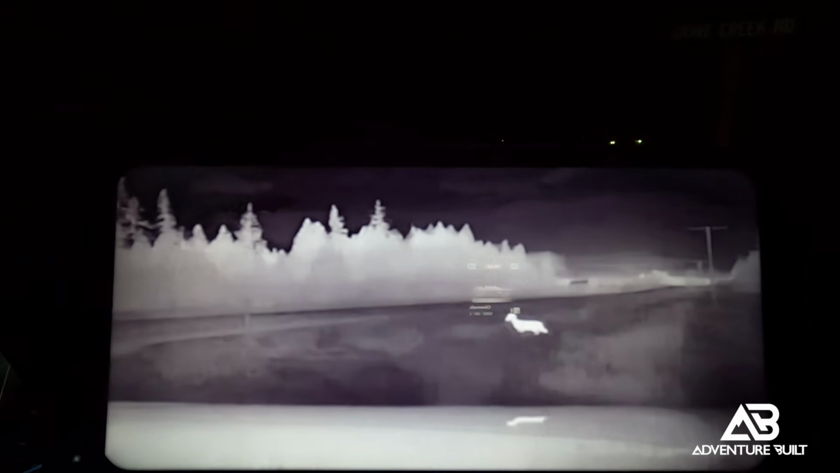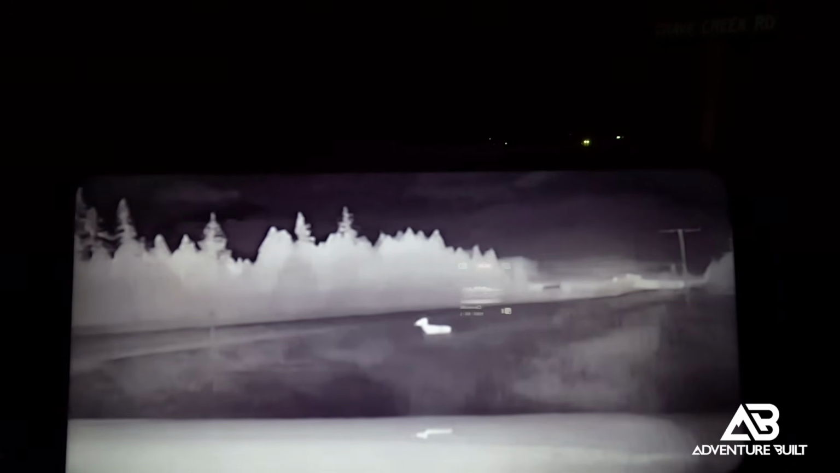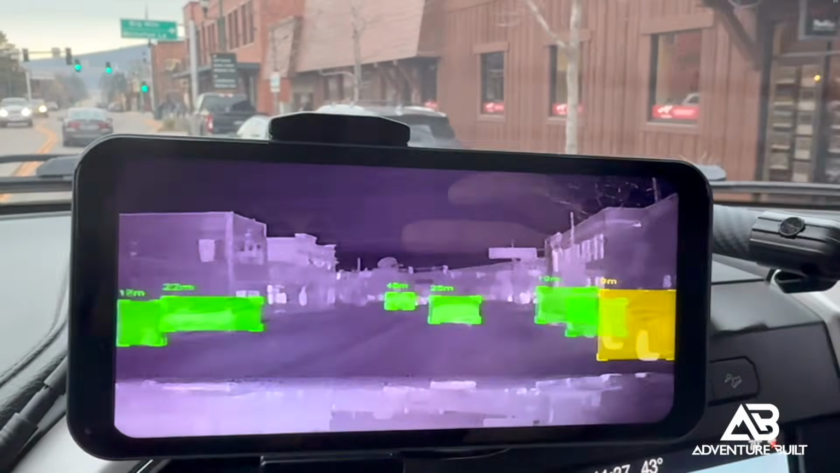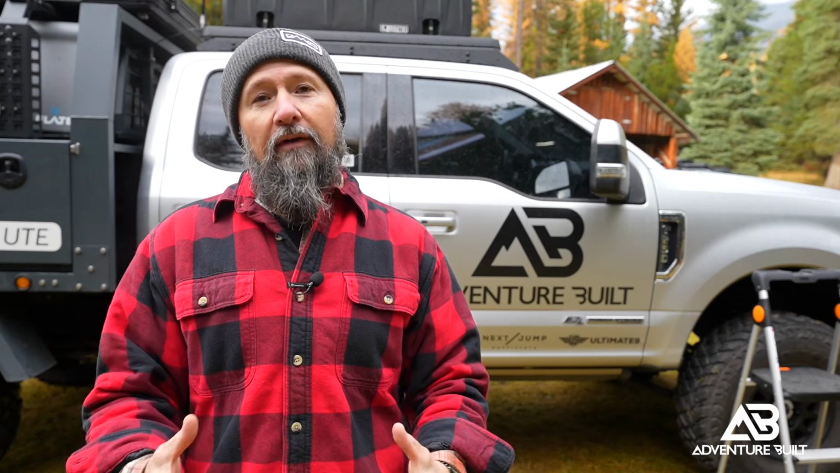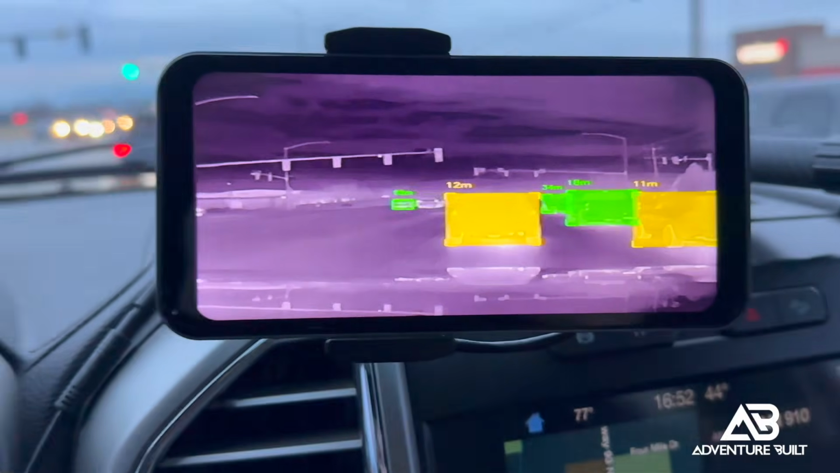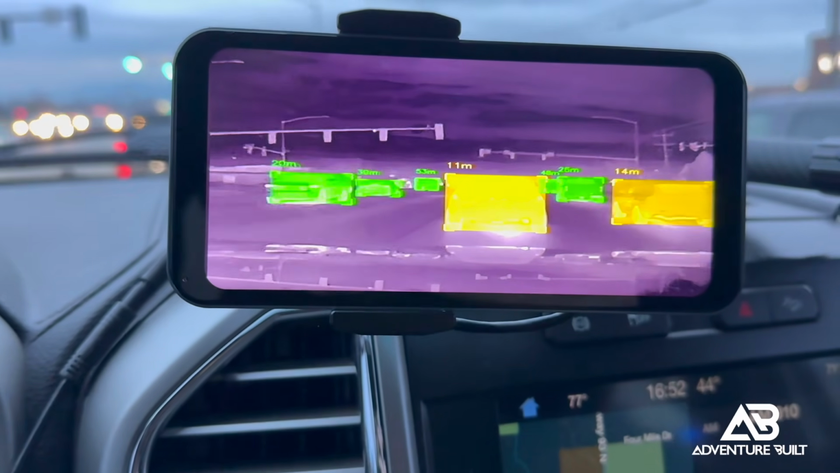My primary application for this system is to avoid hitting animals on the roadway. Deer, bear, elk, moose. There's all kinds of obstructions that I can't see driving at higher speeds when it's pitch black out at night. However, these thermal camera systems are just as good for urban environments as well. It's going to show you a kid darting out in front of a car in the middle of the night between street lights where your headlights may not be seeing it.